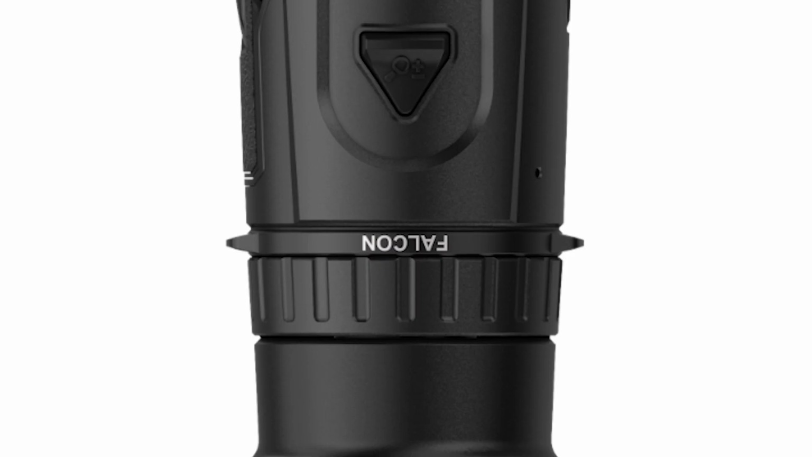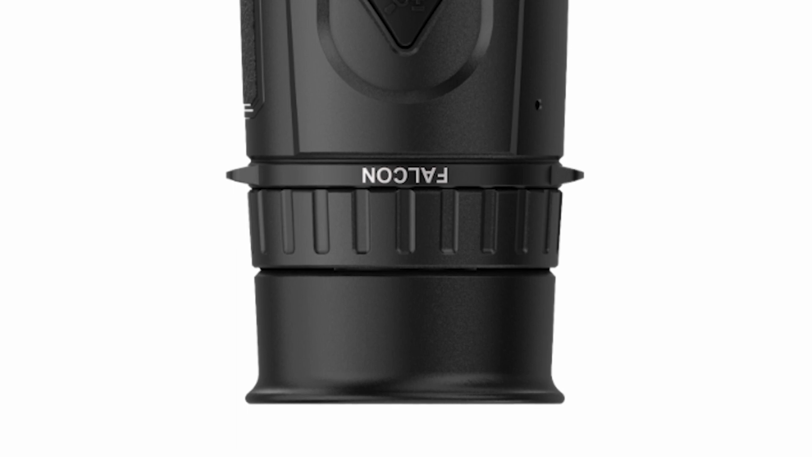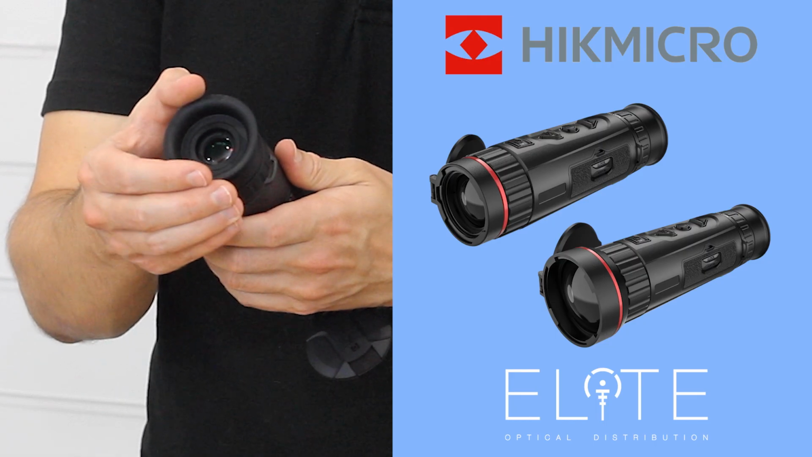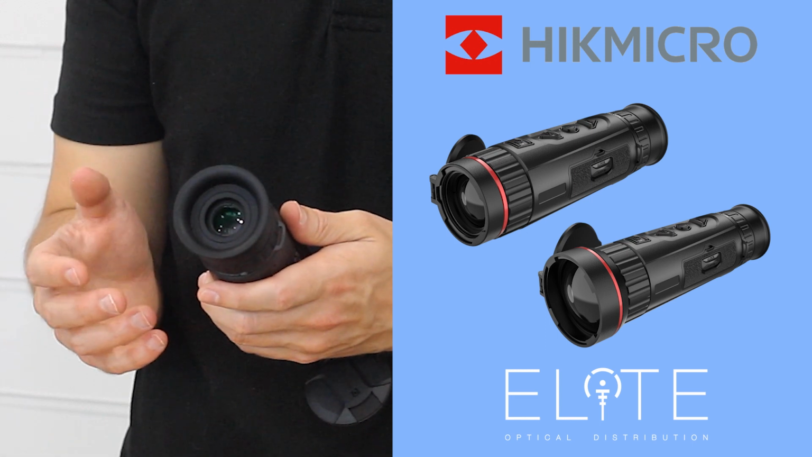Coming back again, we've got the large viewfinder that gives a great view of the OLED screen inside. It's fitted with a soft eye cup, so it's comfortable to press up against your face, and it's also easy to use if you're wearing glasses.